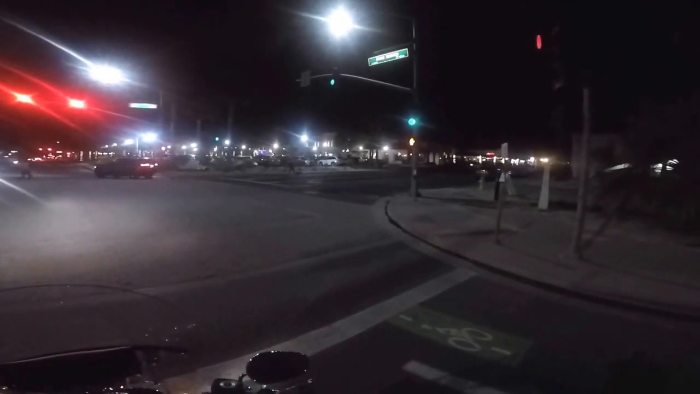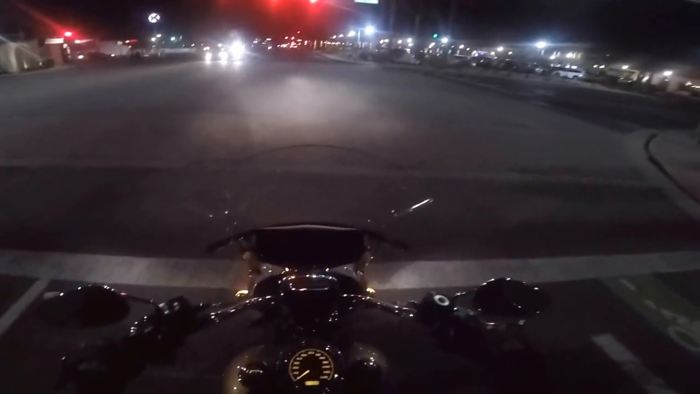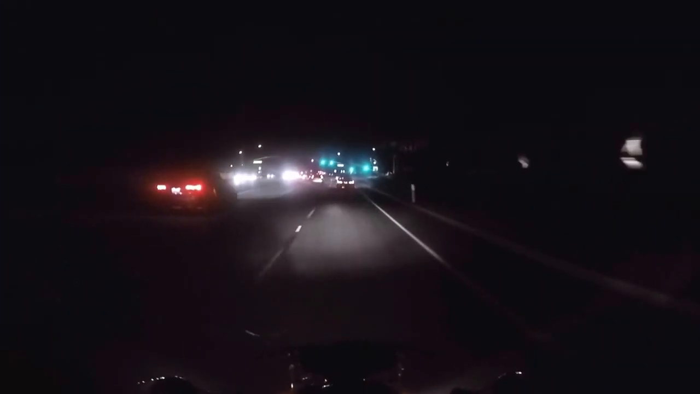Now, in well-lit areas, it doesn't do too bad. We're in downtown Old Town La Quinta. And as you can see, it's basically not bad. Once again, in traffic, it's really not too bad.